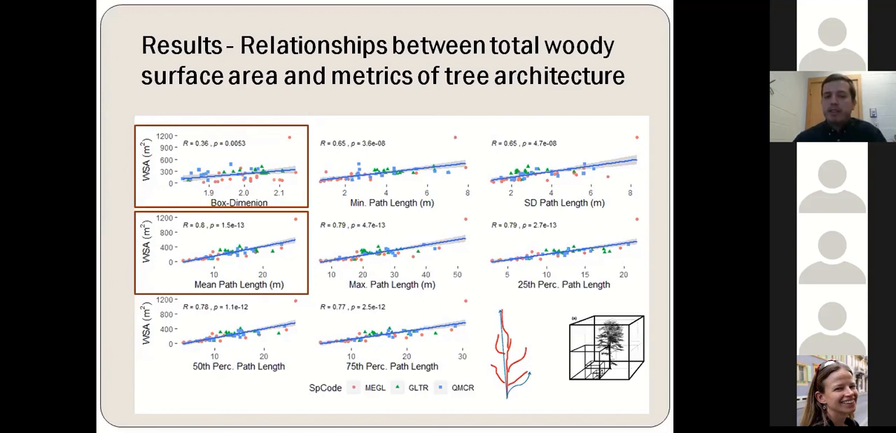The mean path length actually characterizes the size of the tree. So this means that as the size of the tree increases, its woody surface area should also increase. And we have this nice distinction here between the box dimension, which is a measure characterizing the fractal complexity of the tree, and the path length metrics, which are Euclidean metrics.